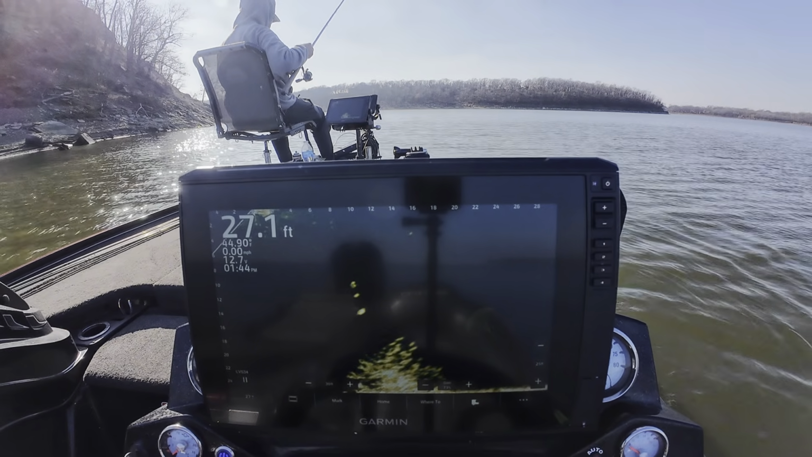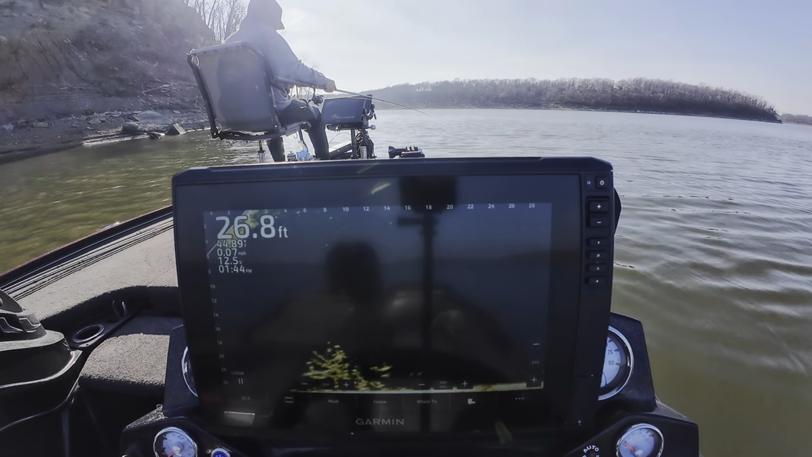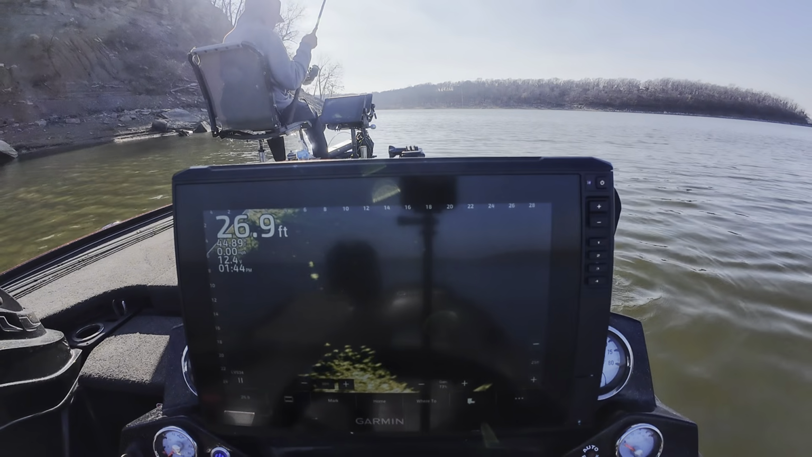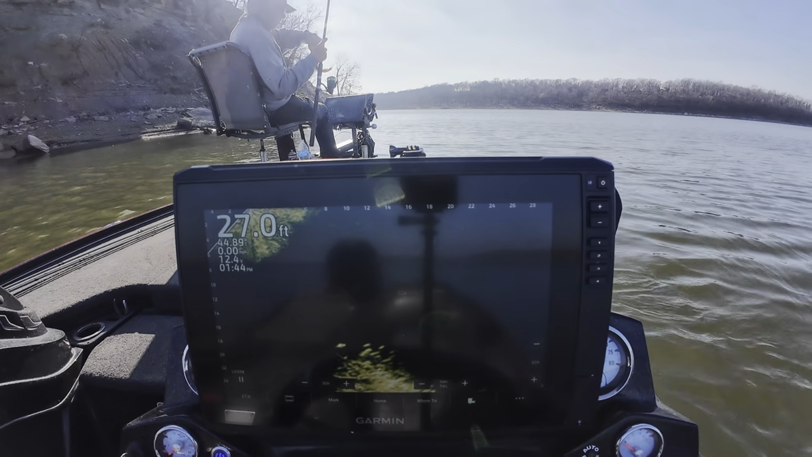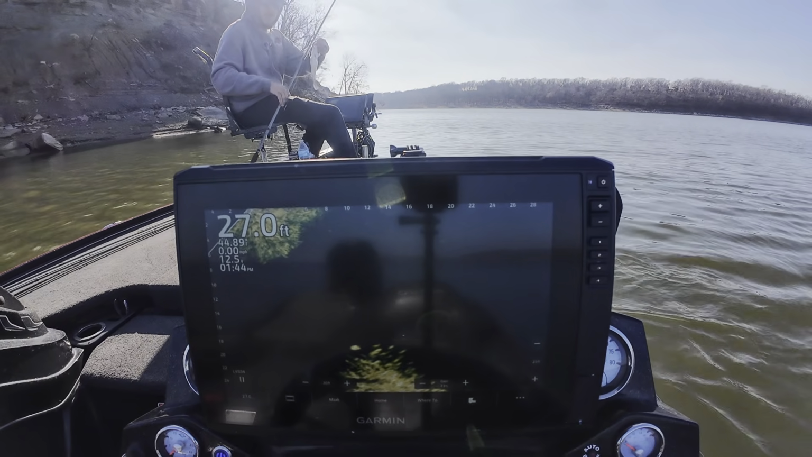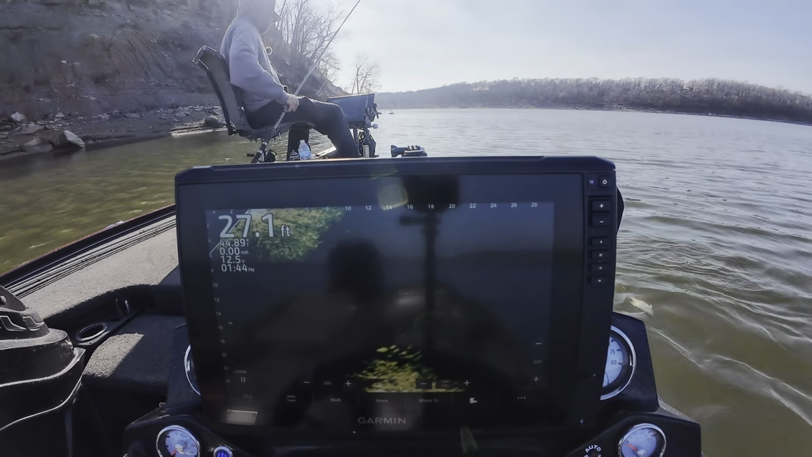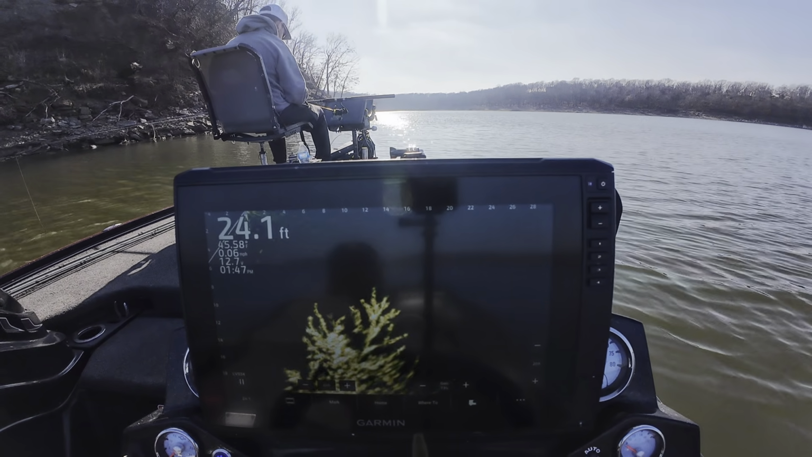He's following it. Oh, man. Right there. Oh, there was one. Look at that. No, not that one. Dadgummit. There's a bigger one that came up out after it. That is not what I was after right there, folks. That's a tiny one. Look at that brush pile. It is loaded full of fish. Most of them small.